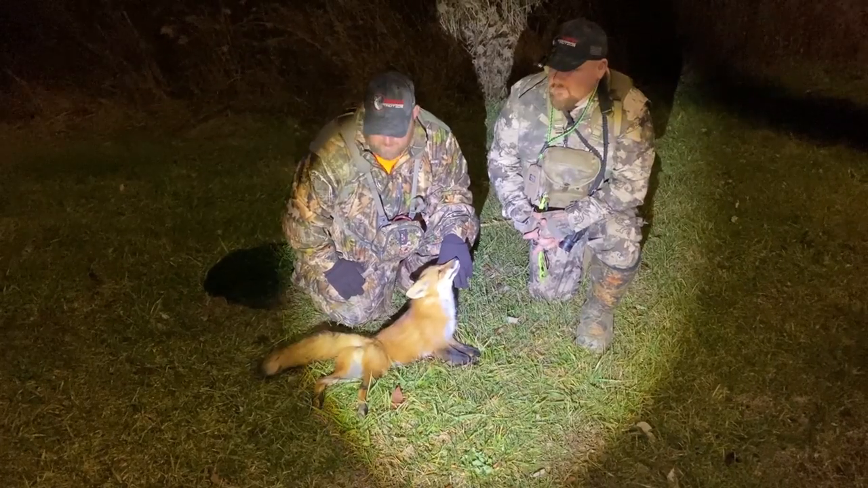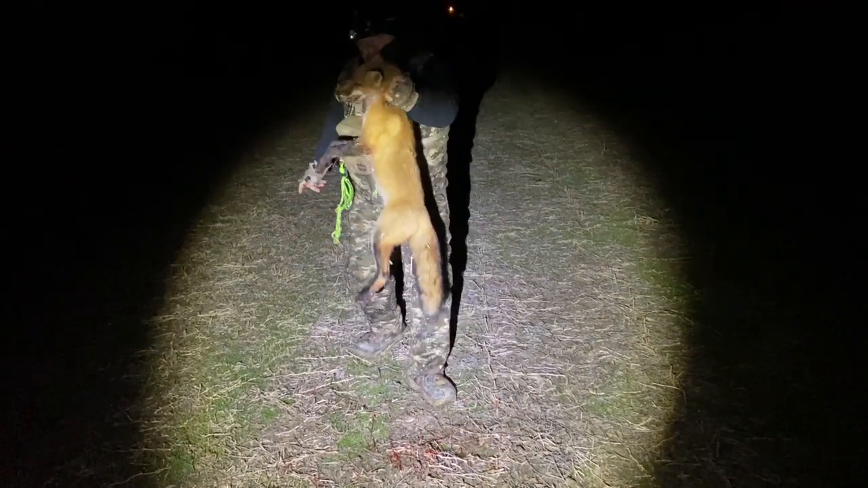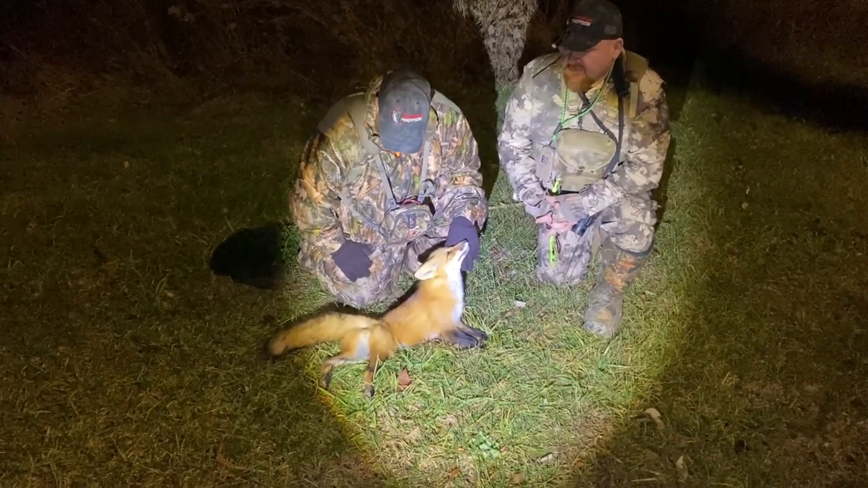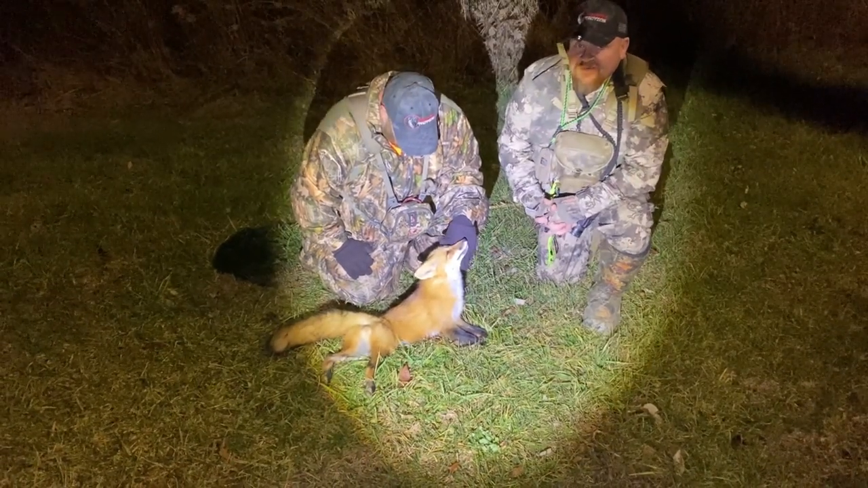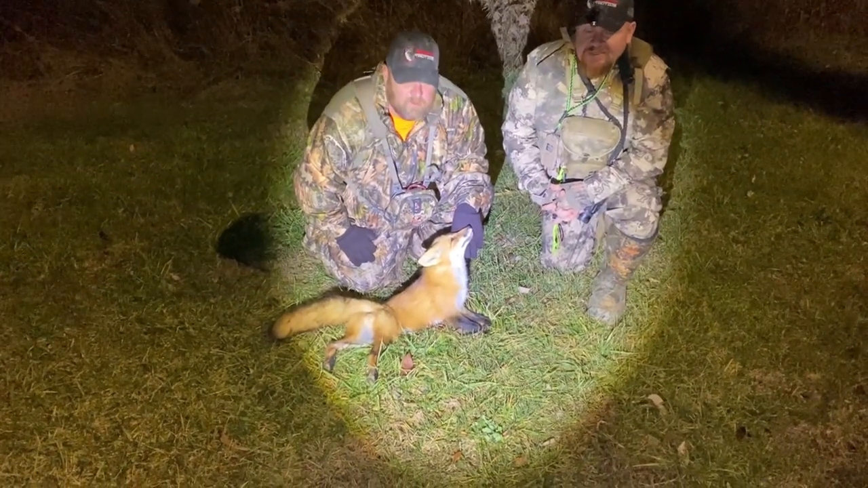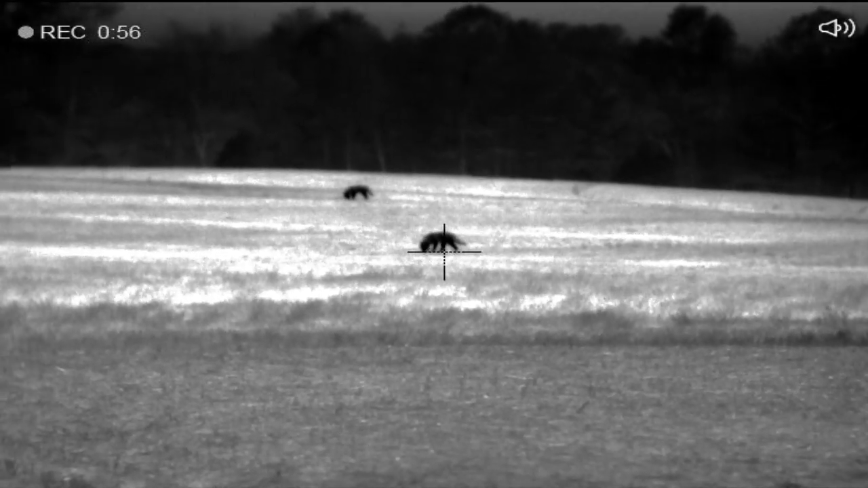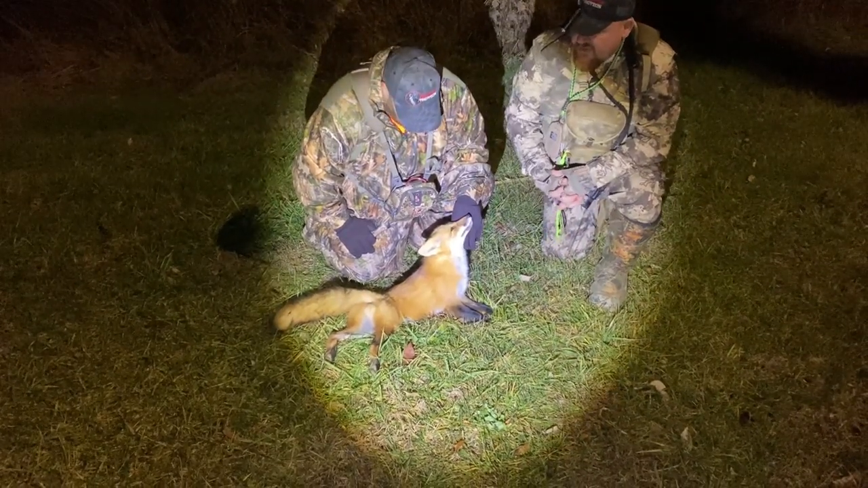We pretty much talked about it, me and Keith. We was done shooting foxes. This spot, we really want to get them out for the landowner. That's the only reason he gave us permission to hunt there, is to get the foxes out. It also lets us get in there and try to get some coyotes as well, because coyotes are in there too. But this is the third fox out of there this year, so pretty lousy with foxes, really. All kinds of them running around.